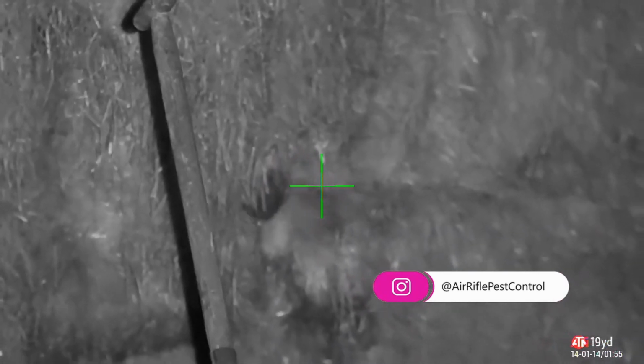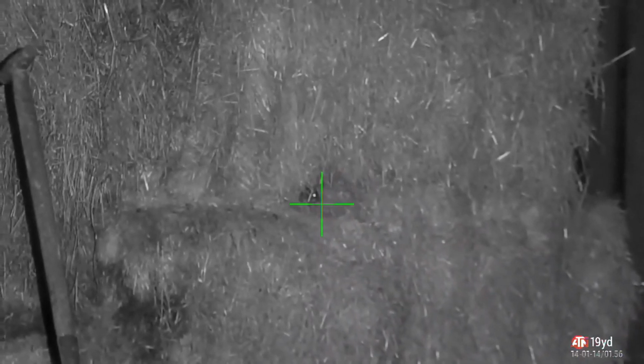First one back in, knock that straight down. Now again, as soon as I went in the door, I had a quick look with the thermal and I spotted these on the straw stack straight away. If you have a look in just a second, you'll see another one there. You wouldn't spot that just with night vision alone, but the thermal, he was absolutely glowing yellow and red hot.